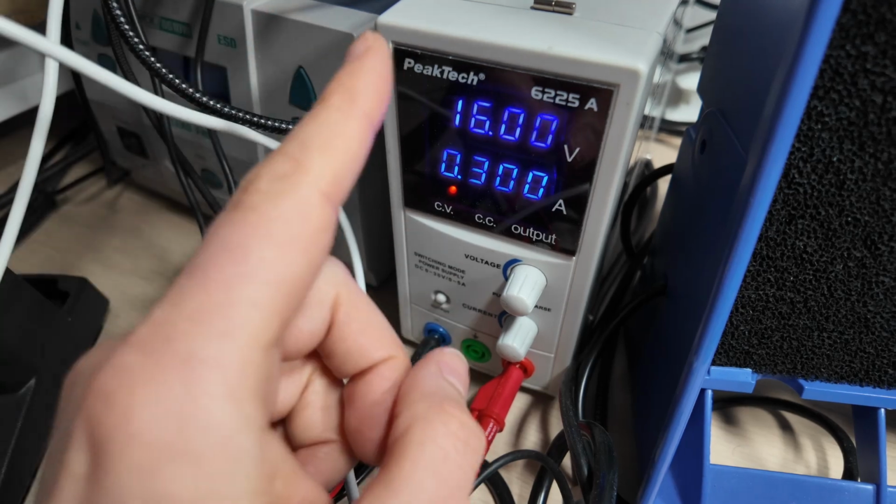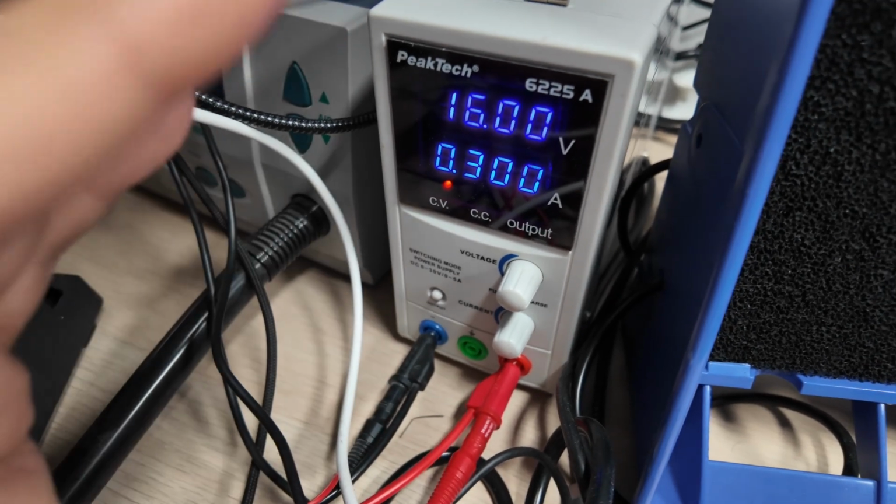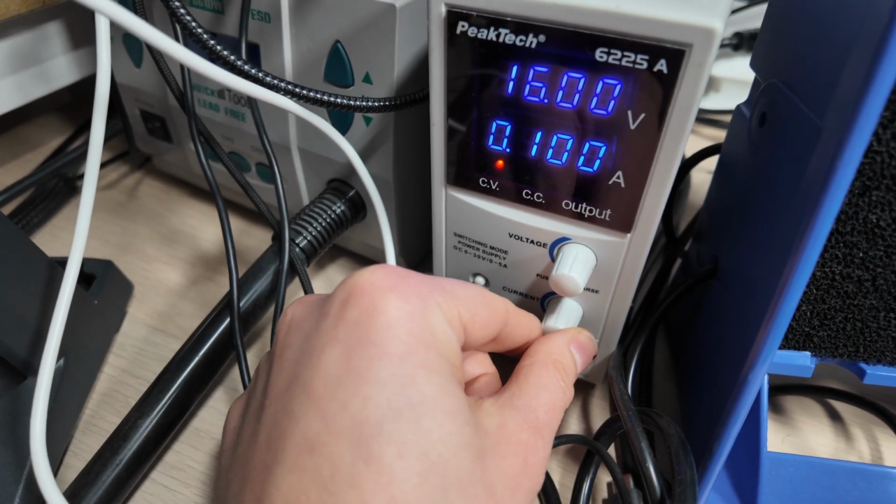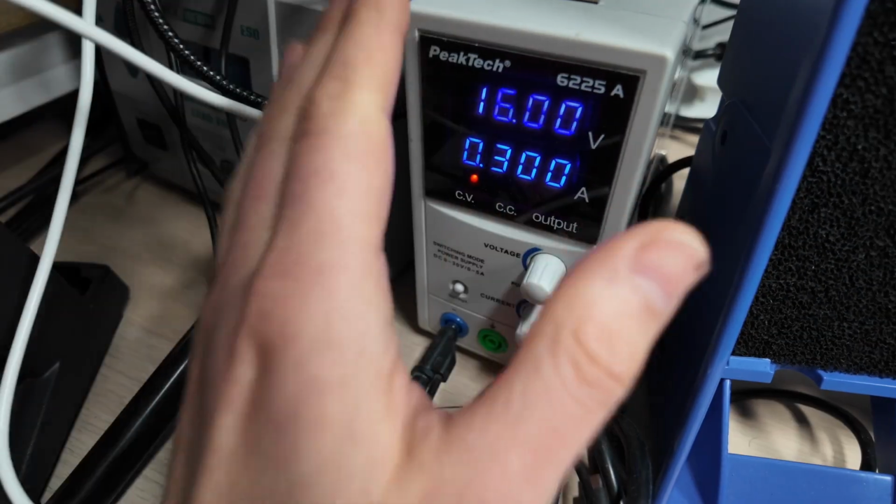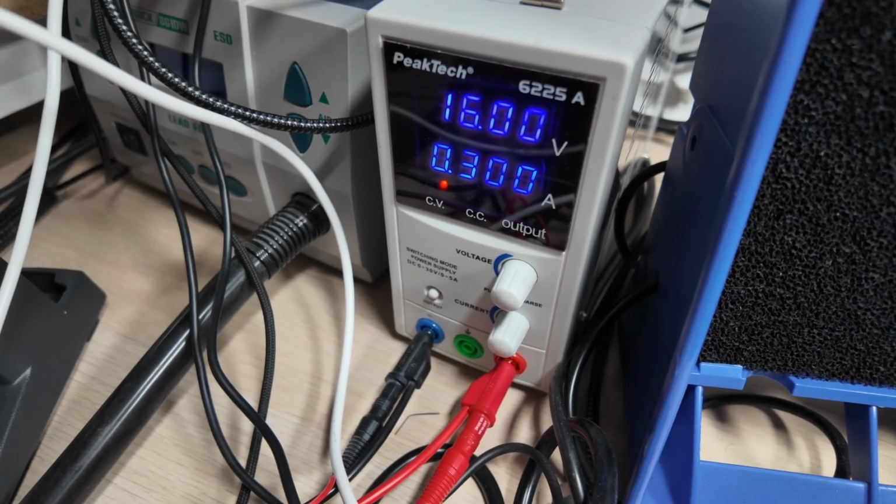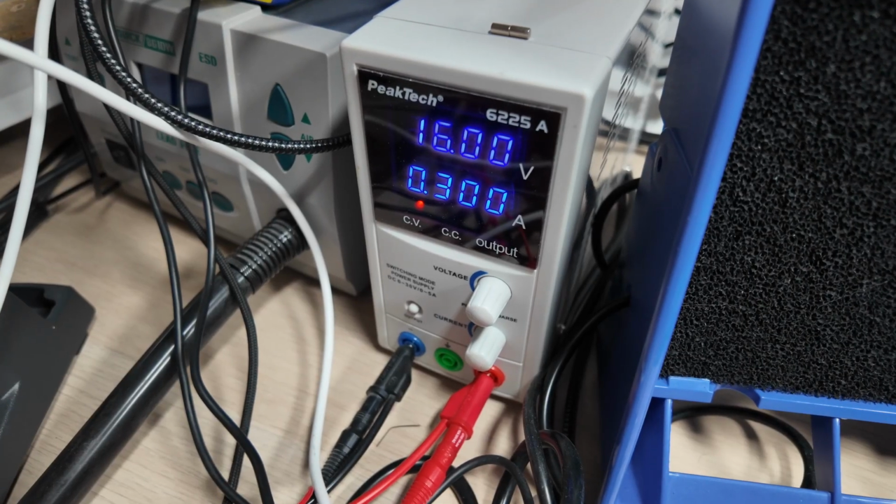What is important when we use a power supply for this technique, which is power injection, so to say, is that we start with a low current. I can limit my output with this dial, for example, to 300 milliamps. This lab power supply, and everything we connect to it, will never exceed this 300 milliamp limit. That's very important. It helps us find faults without doing more harm than good.